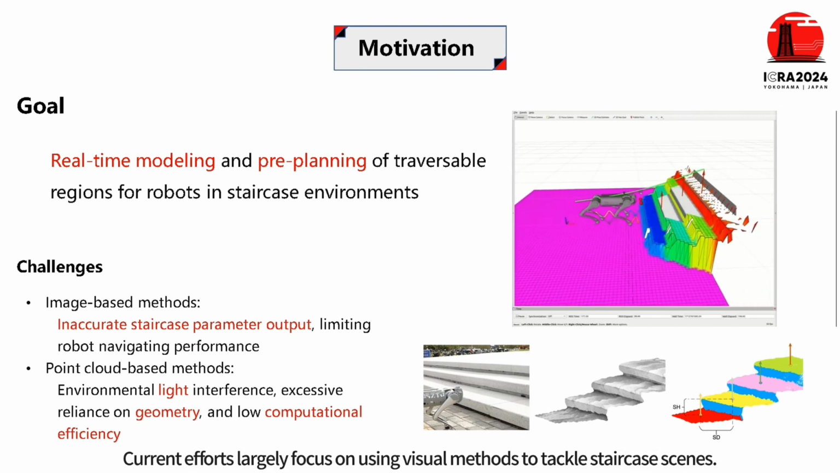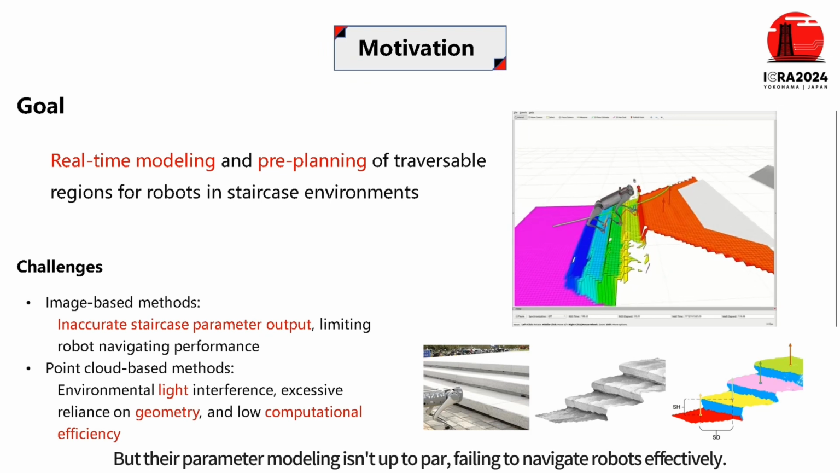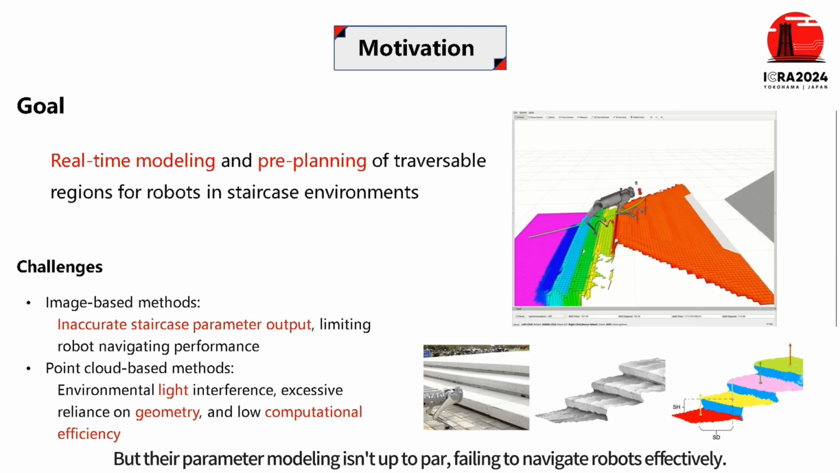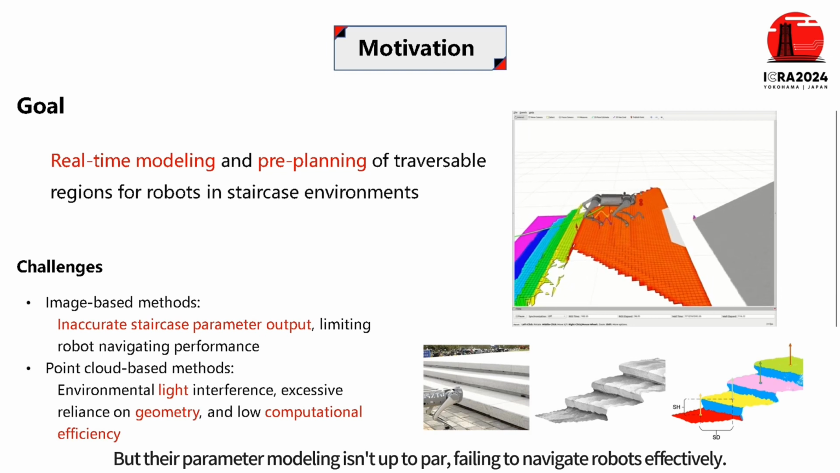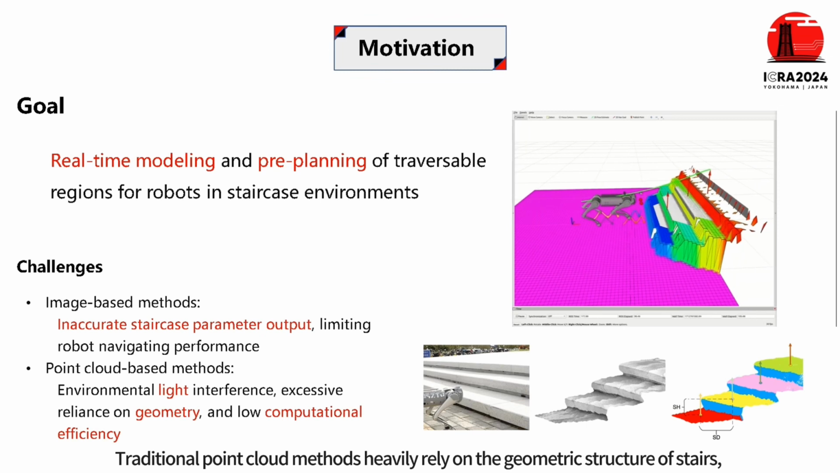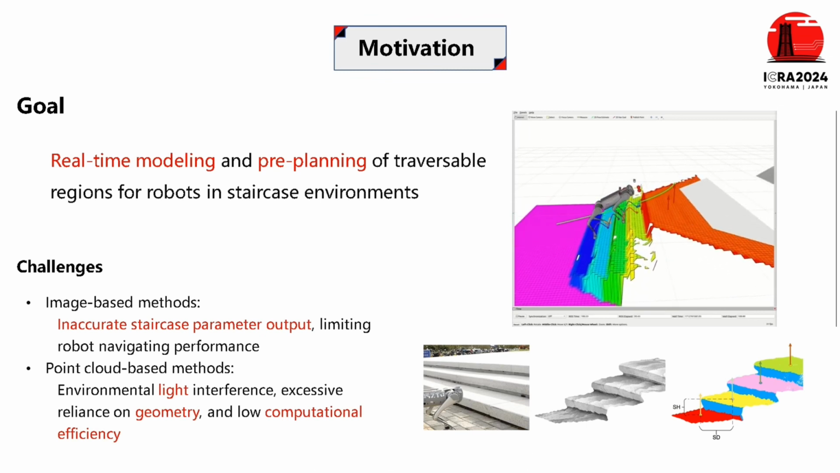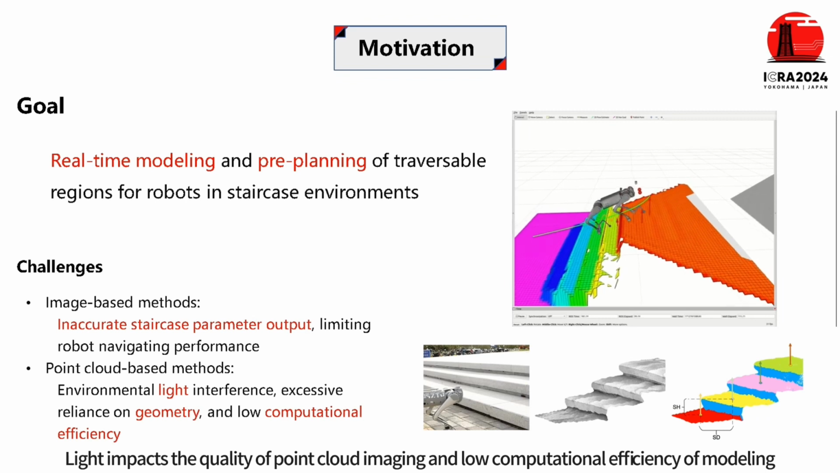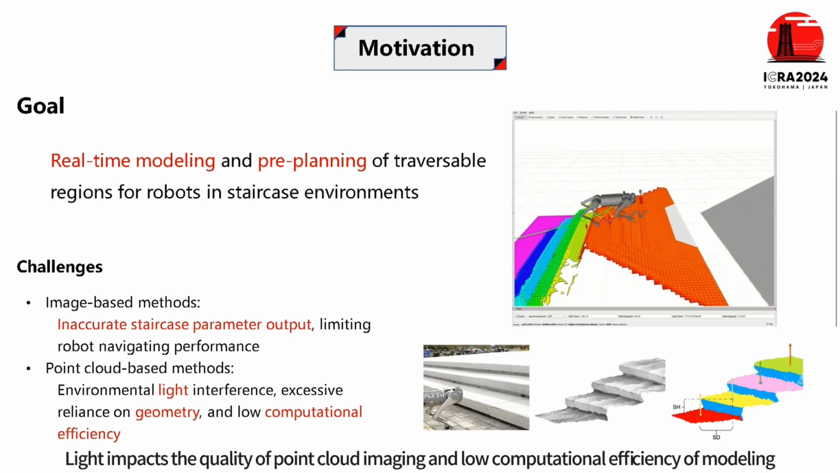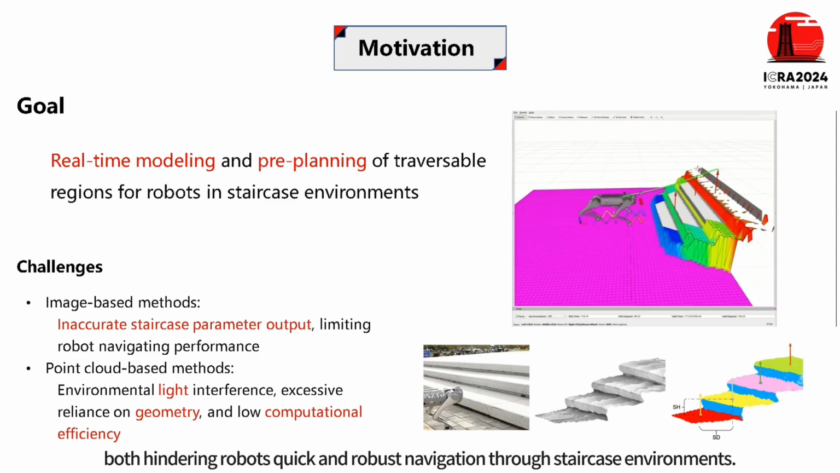Current efforts largely focus on using visual methods to tackle staircase scenes, but their parameter modeling isn't up to par, failing to navigate robots effectively. Traditional point cloud methods heavily rely on the geometric structure of stairs, reducing their generalizability. Light impacts the quality of point cloud imaging, and low computational efficiency of modeling, both hindering robots' quick and robust navigation through staircase environments.